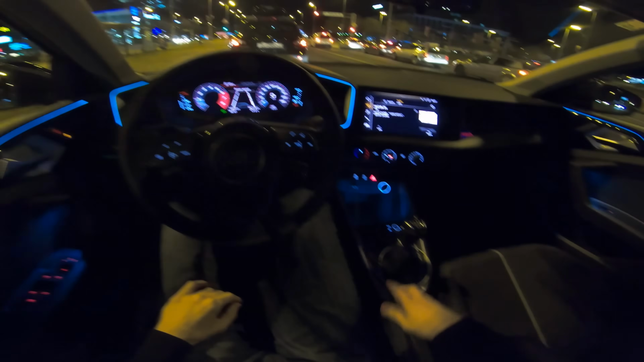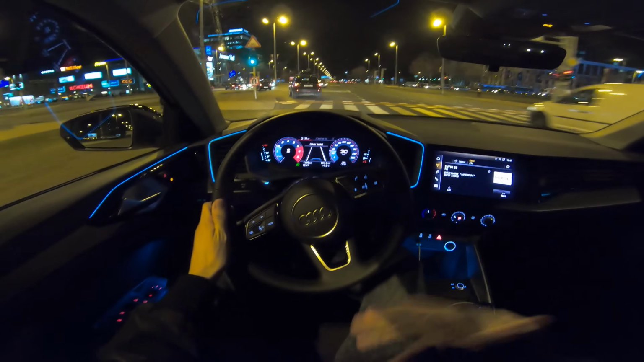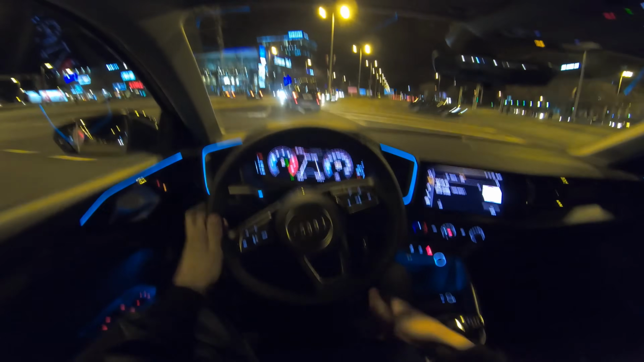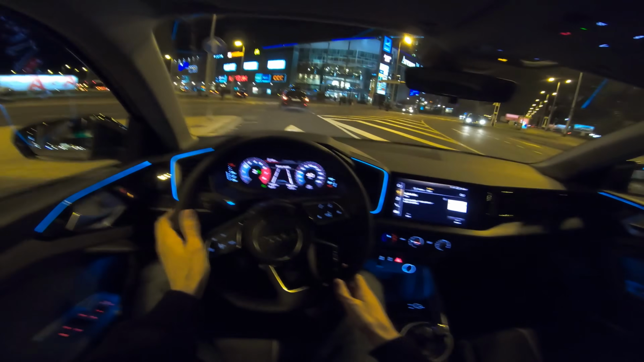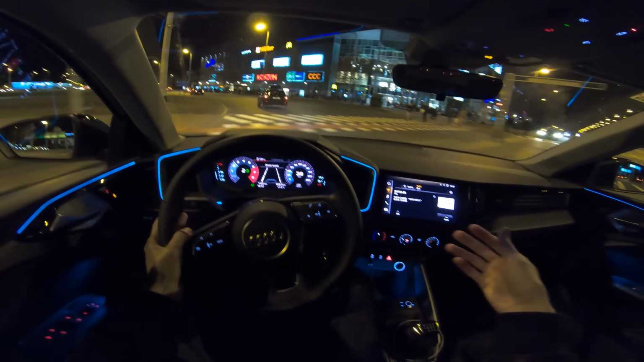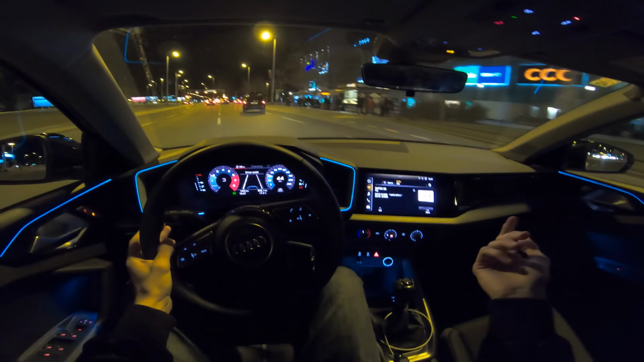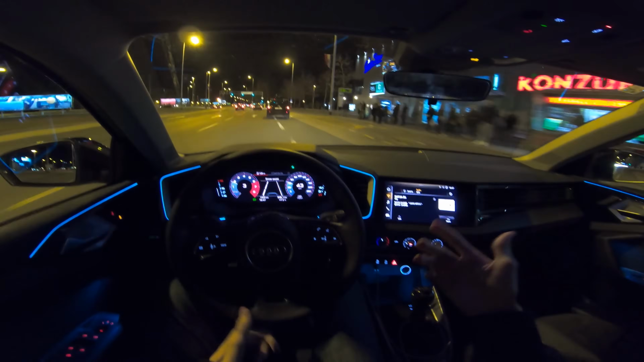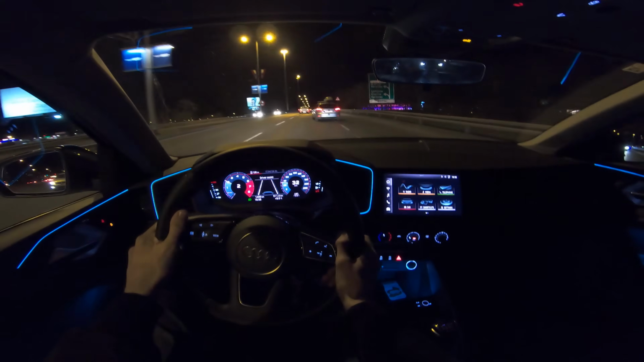But this plastic just looks terribly cheap, and the one on the door is just cheap hard plastic on the top. I mean, you're not gonna touch that for the most part. But anyways, in a premium brand like Audi, you're just expecting more. That's at least what I would expect for this kind of price range, despite it being a smaller car.